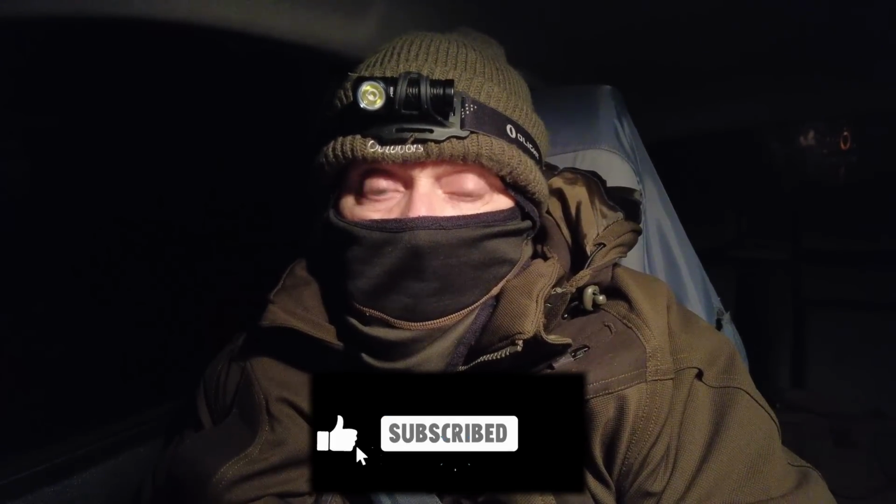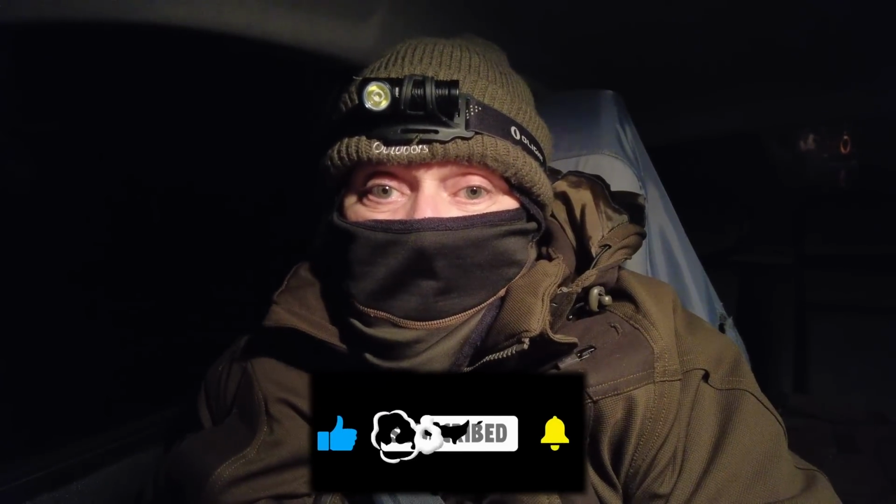I was just about to go. It's now 20 past 3 and one of the foxes turned up, so I hung on a little bit to see if it would get a bit nearer, but I think it caught the outline of the truck in the moonlight and it decided that wasn't a good idea. It was probably right. So it did a runner, and that's exactly what I'm going to do, because I'm heading home.